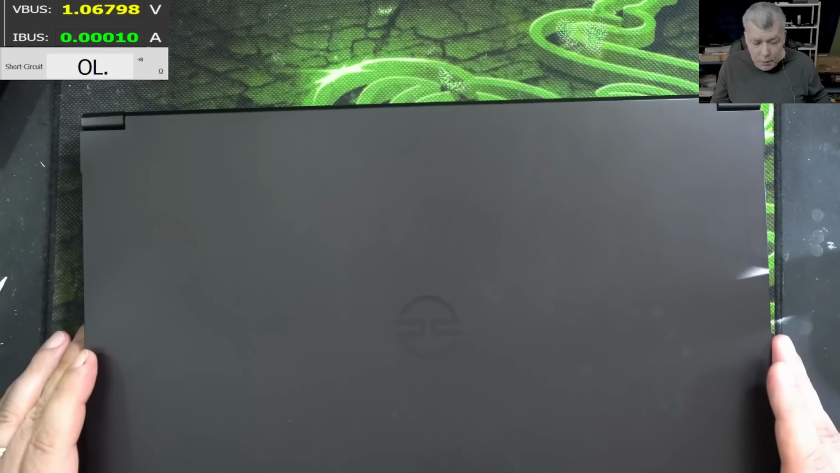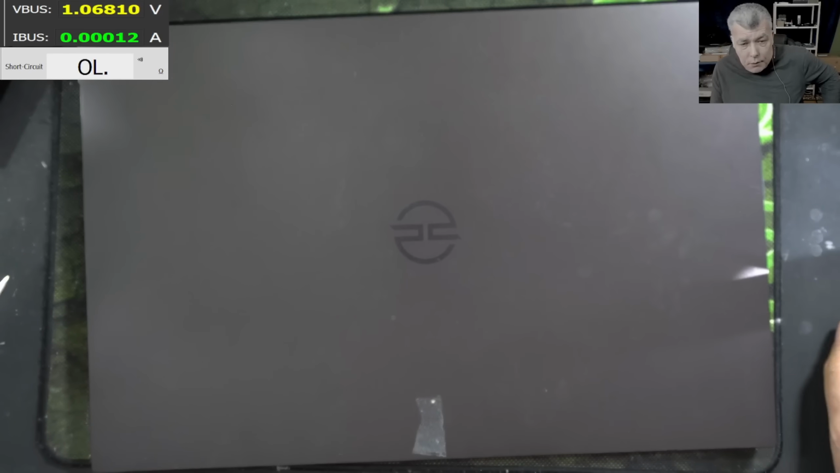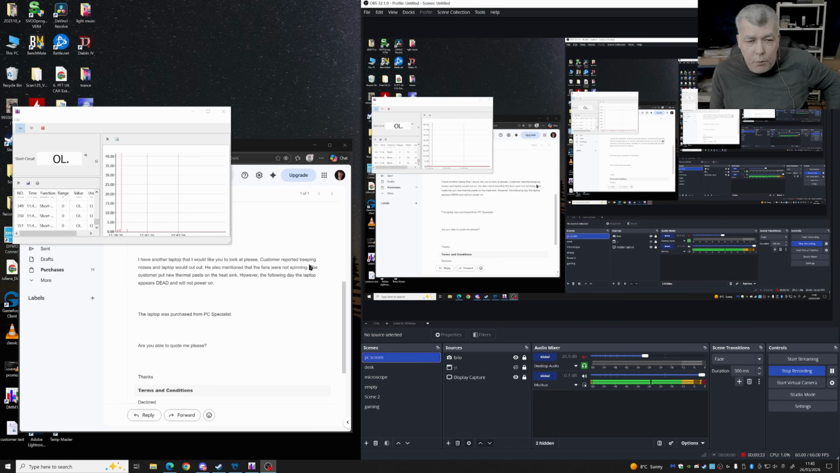Let's check the customer email. The customer is a computer business. So what they are saying, customer reported beeping noises and laptop will cut out. He also mentioned that the fans were not spinning. The customer put new thermal paste on the heatsink. However, the following day, the laptop appears dead and it will not power on.